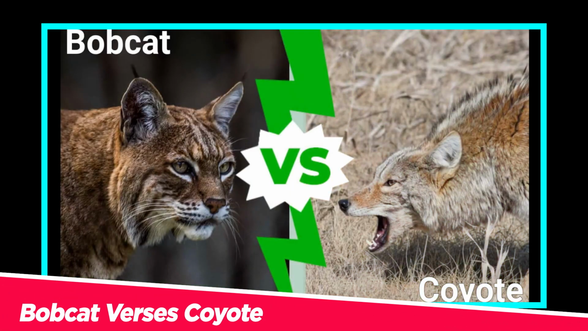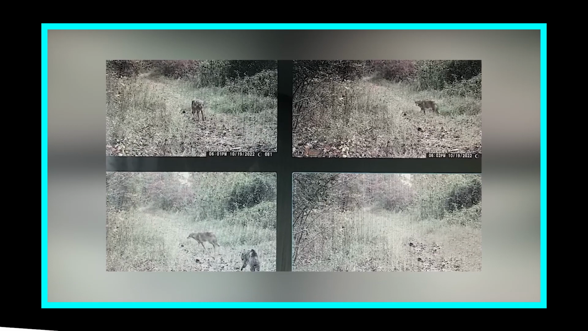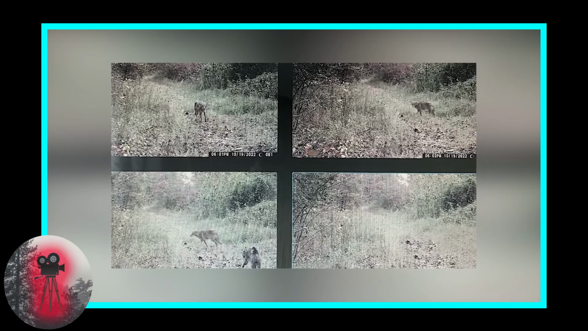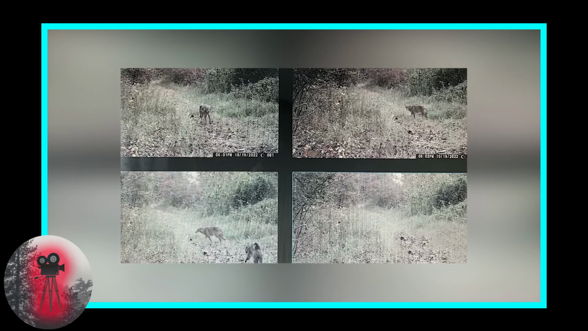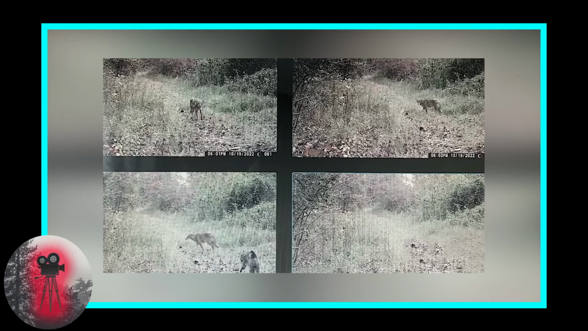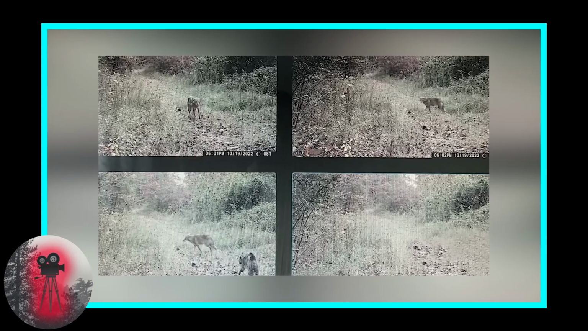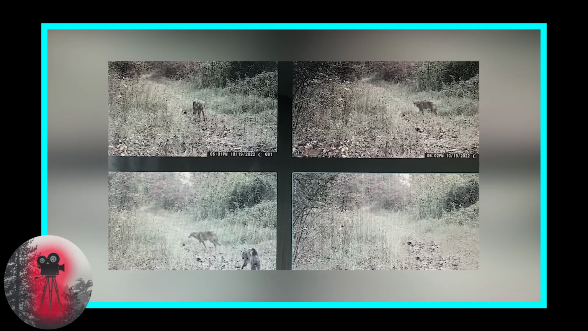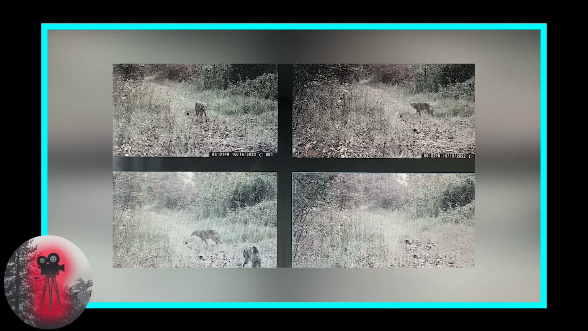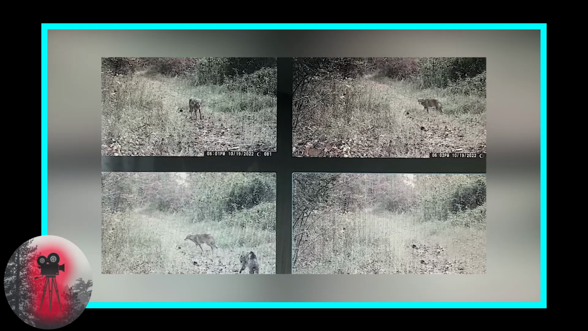Bobcat versus coyote. This next clip shows a few photos from a trail camera, where a man captured a rare and intense standoff between a coyote and a bobcat. The footage shows the two animals facing off, with the coyote appearing to be on the defensive as the bobcat advances. Despite their similarities in size, the bobcat wins the standoff and the coyote eventually retreats. While bobcats and coyotes rarely fight, each knows the other is a formidable foe.